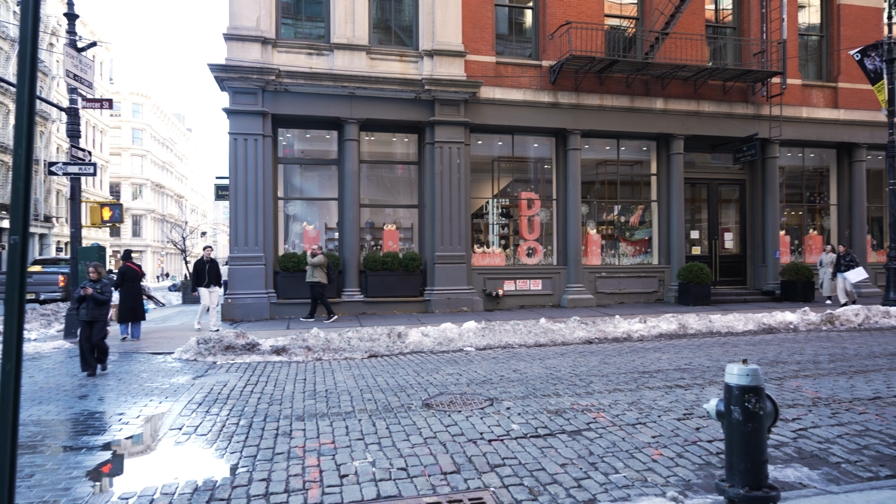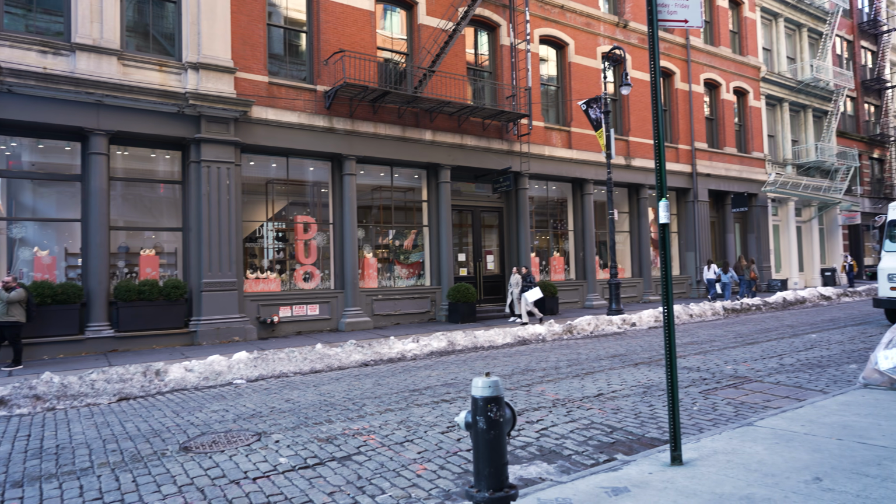For the field test of the scanner, I took it to Soho in New York City. I live in Brooklyn, so that was just a short train ride for me to get there. And the specific street I scanned was Mercer Street between Broome and Spring Street.